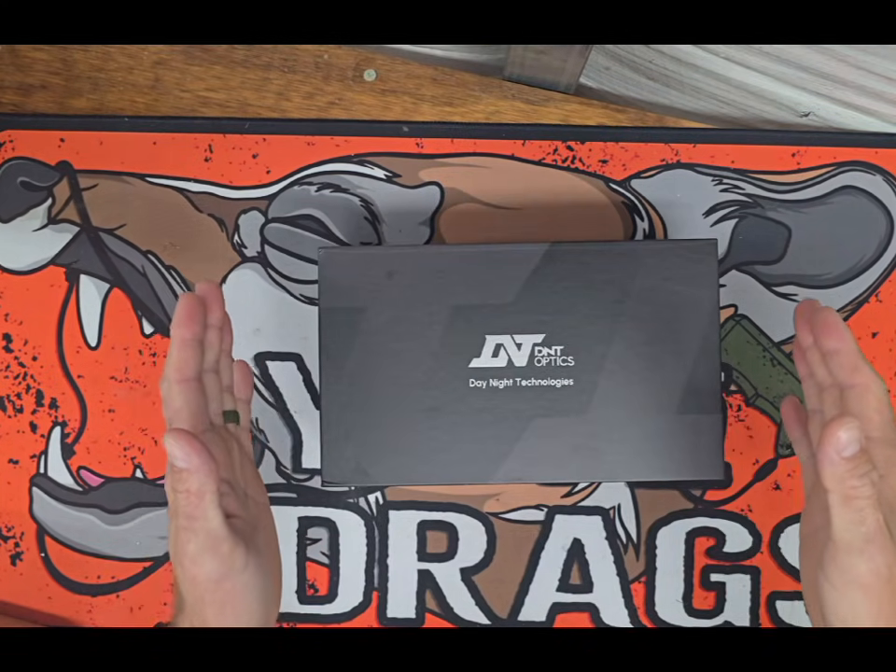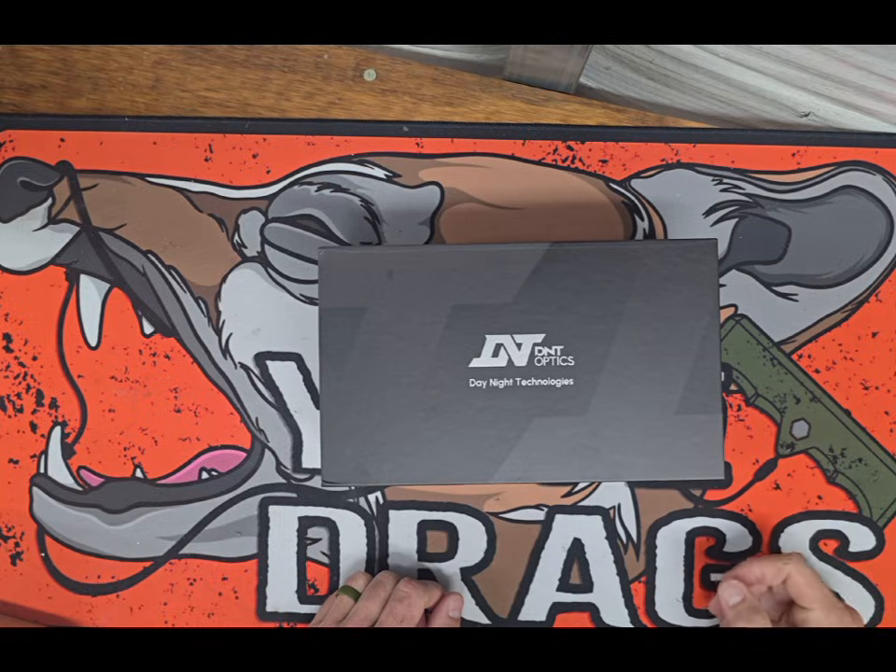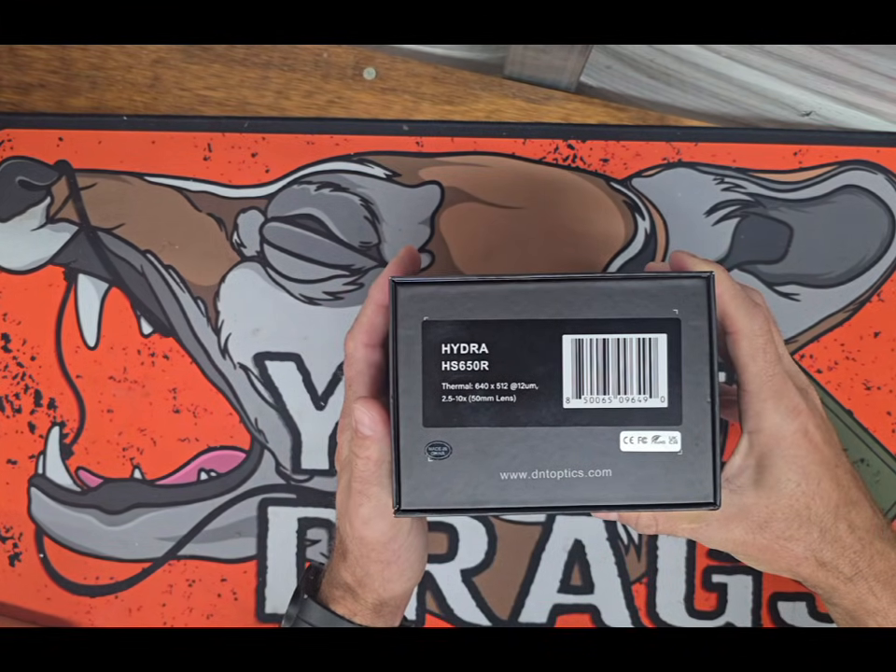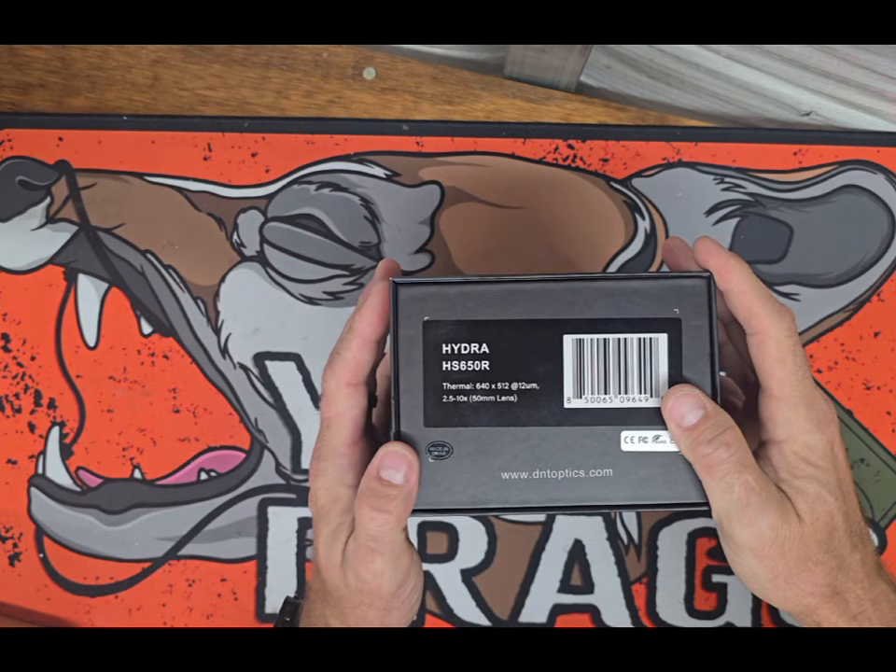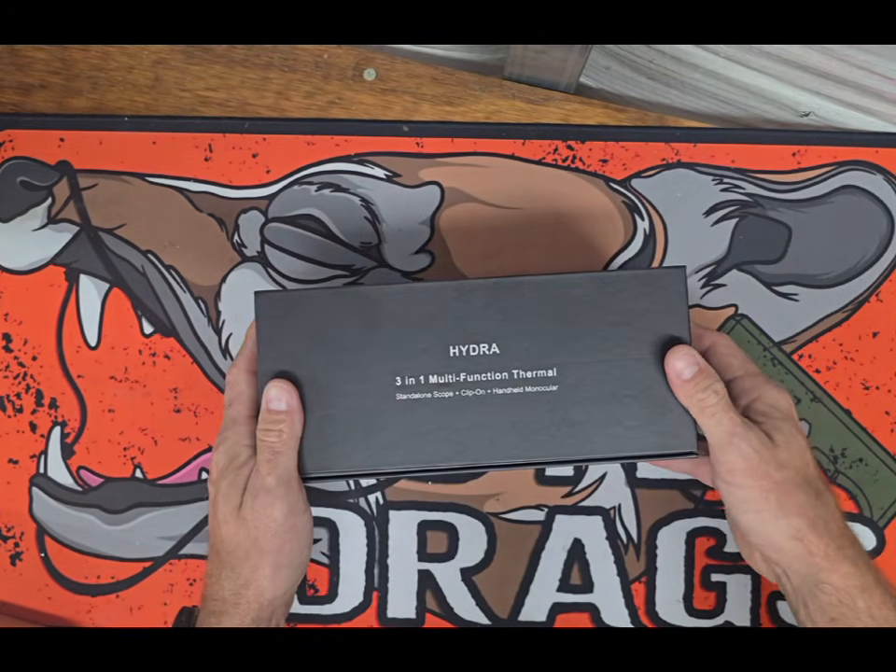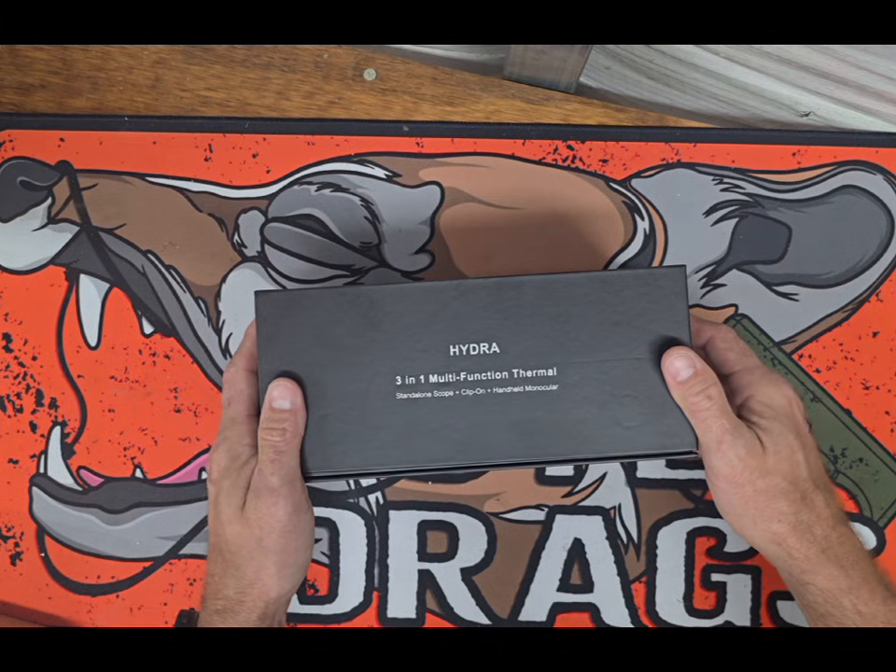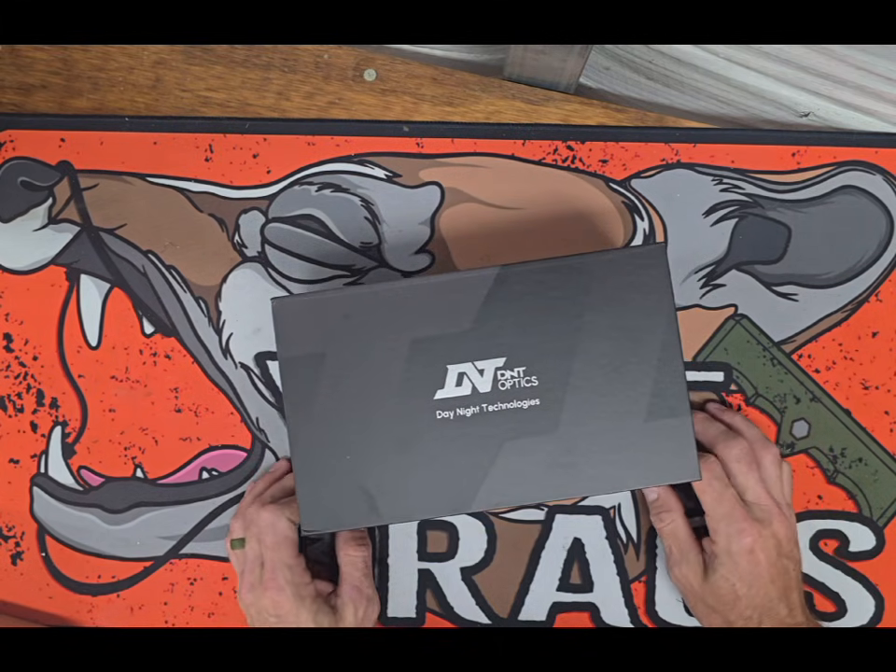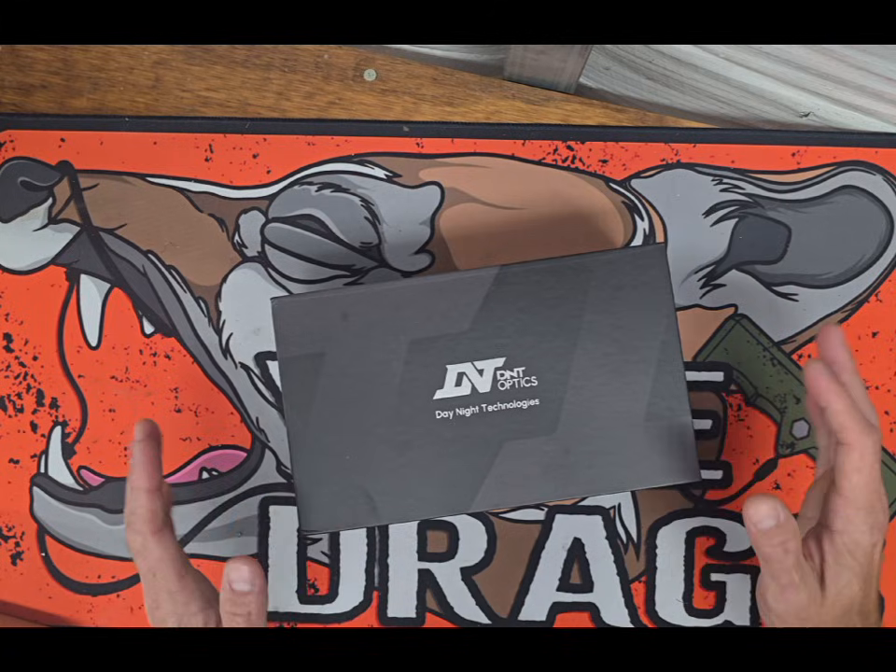This is the new DNT Hydra rangefinder. It's the 650R 640 unit with integrated rangefinder. I just got this in today. DNT was gracious enough to reach out to us to see if Carolina Night Shift wanted to give this thing a try, and we were beyond happy to do so.